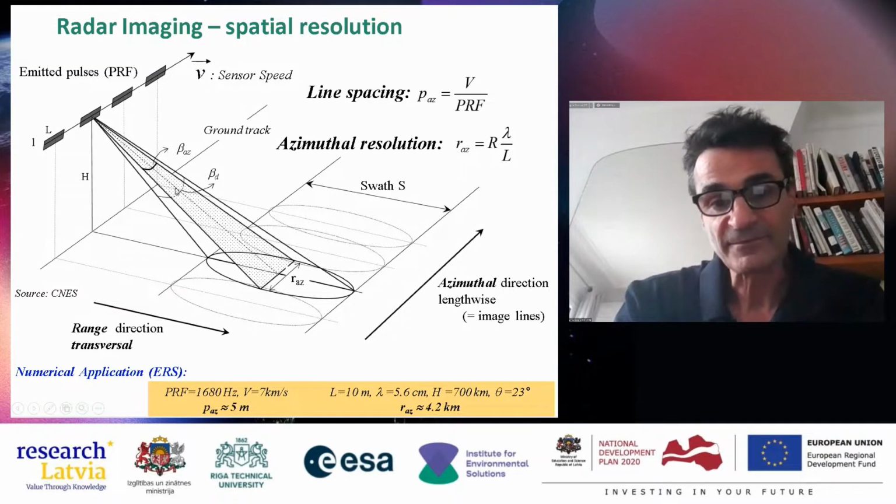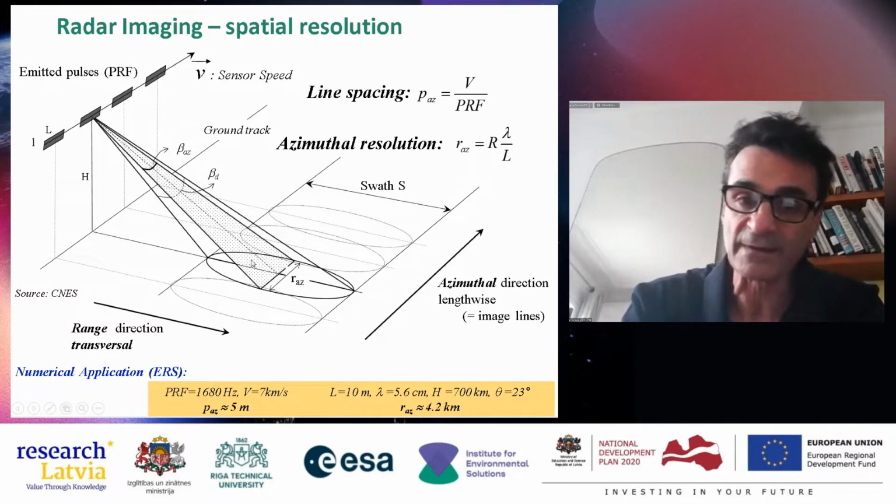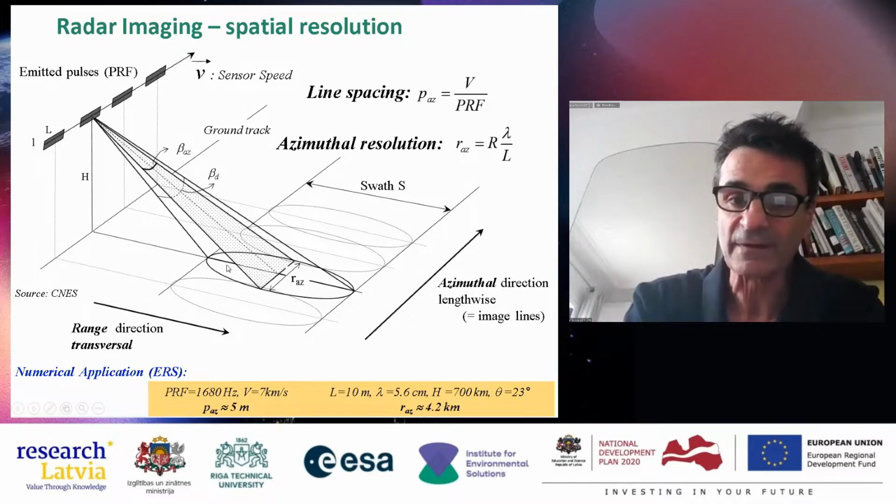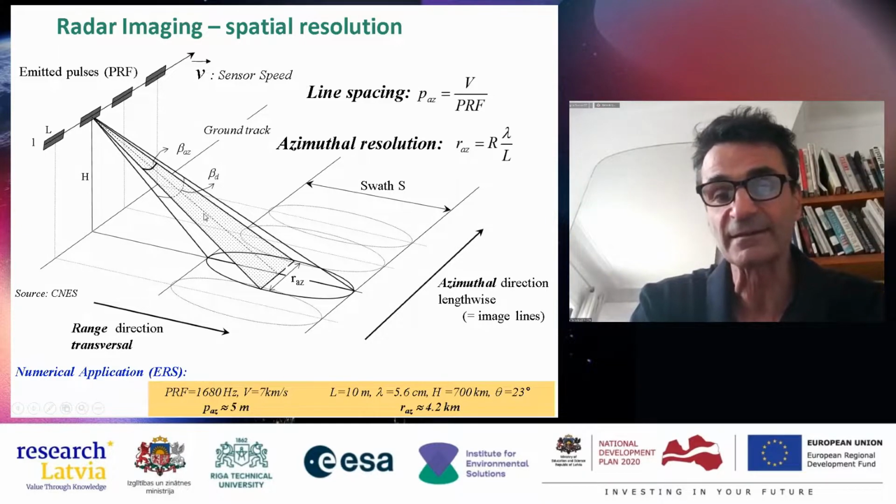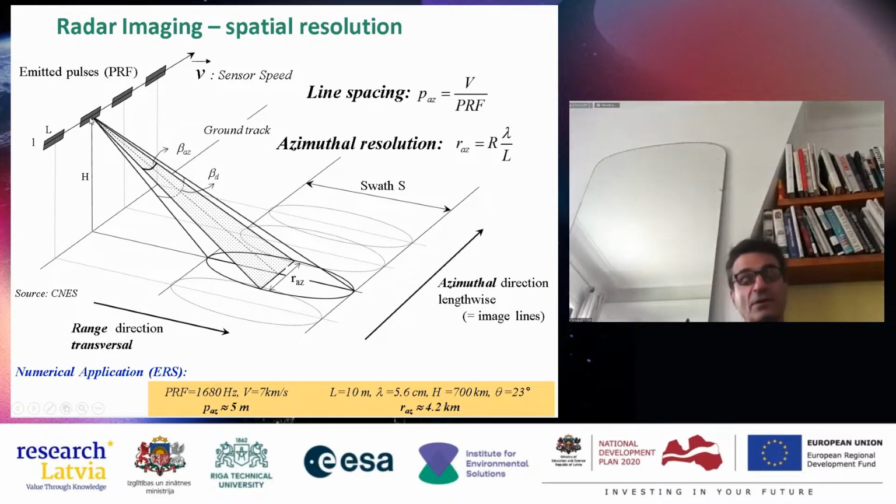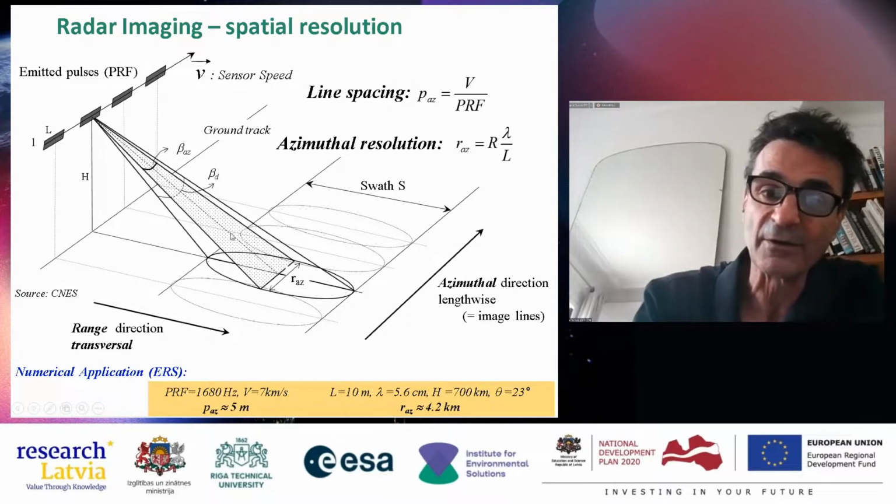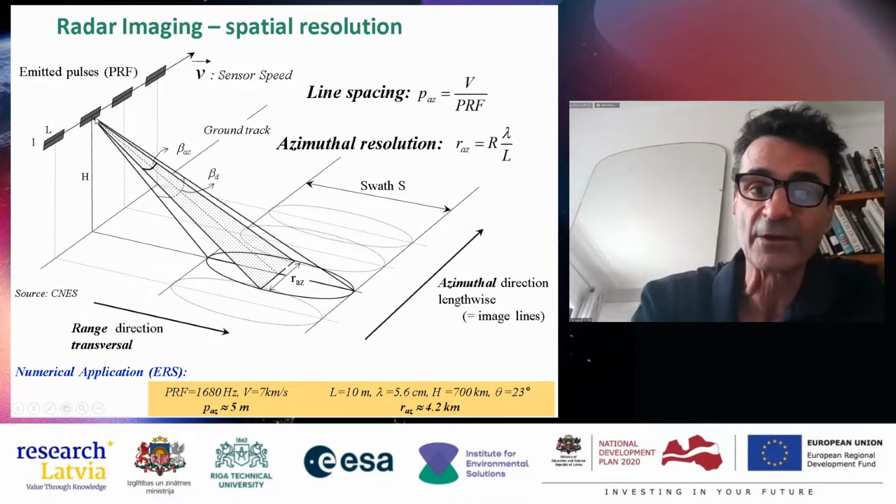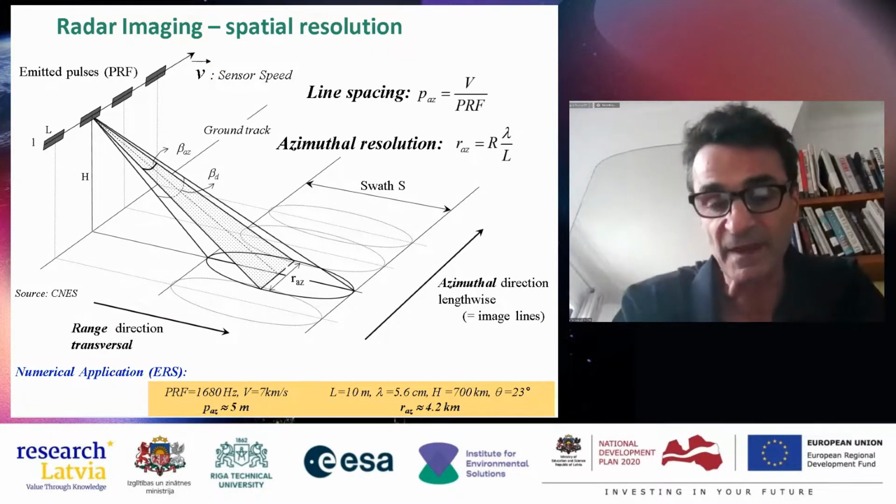It emits a wave which travels and highlights a swath, and when the wave encounters objects, they scatter it in all directions. A backscattered echo reaches the antenna, and you classify the echoes according to the time they arrive.